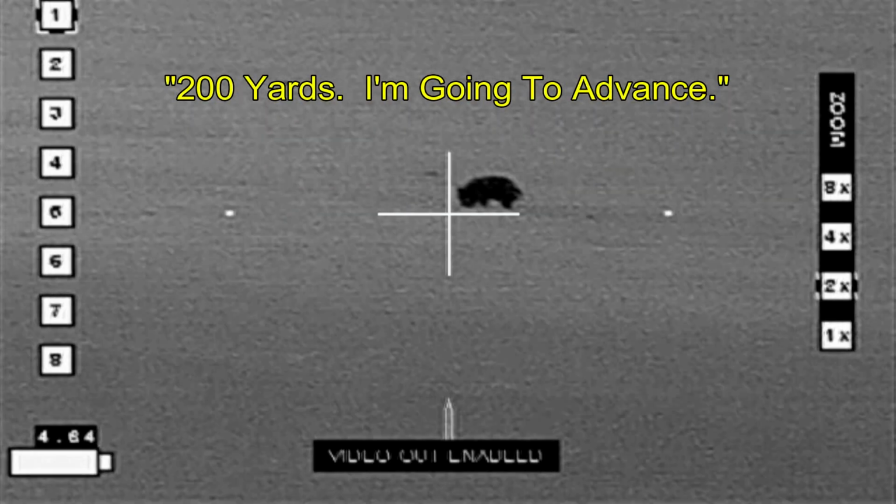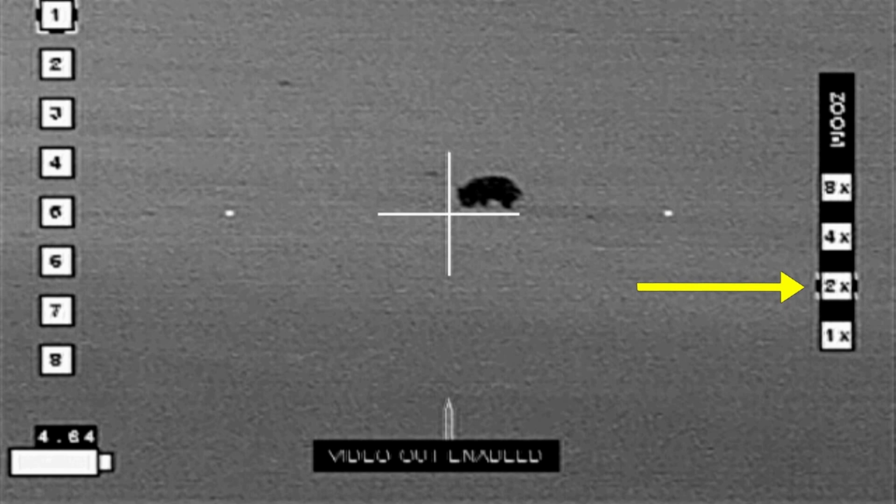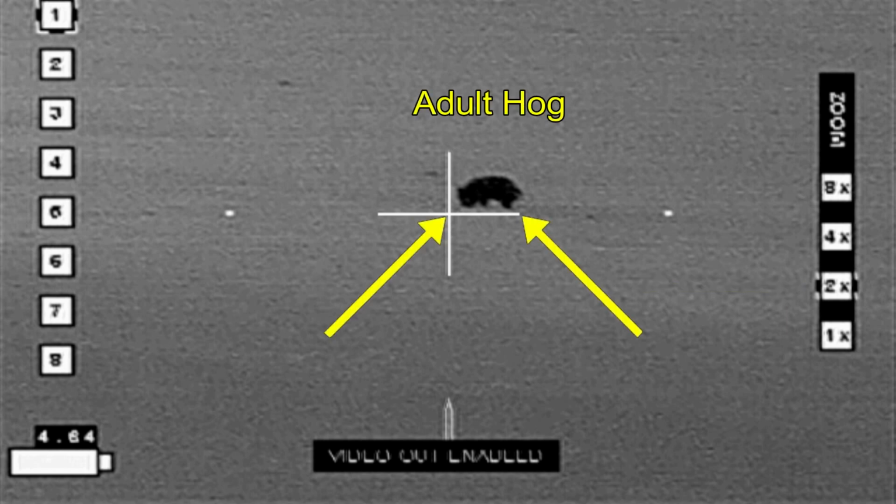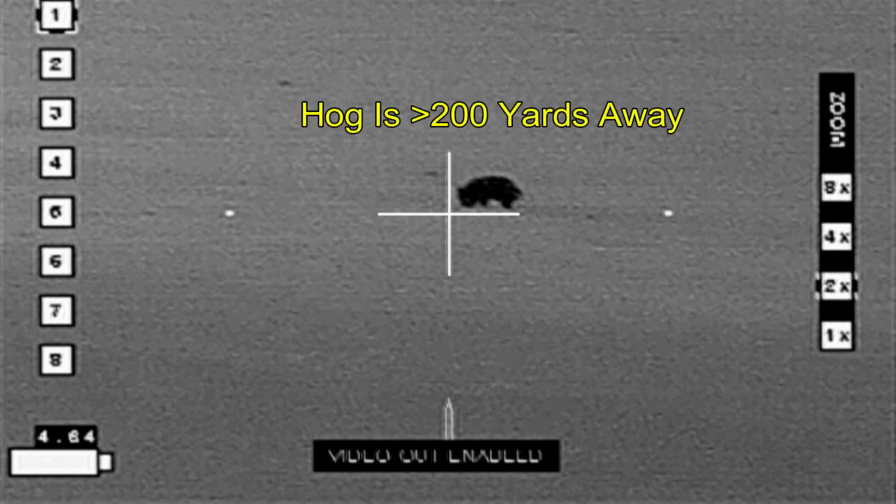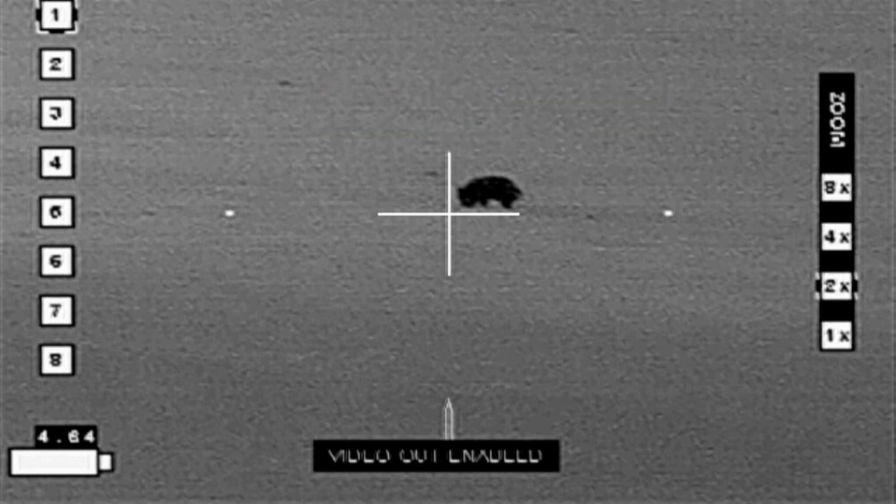Now I know this hog is at least 200 yards away because I've worked out a rudimentary stadiametric rangefinder such that on this level of magnification, I noted that if the adult hog is smaller than one of the horizontal arms of the reticle, then the hog is going to be at least 200 yards away. This hog looks to be about the same size or a little bit smaller, and later I was able to determine that the hog was actually 220 yards away, so advancing was probably a good option at this point.